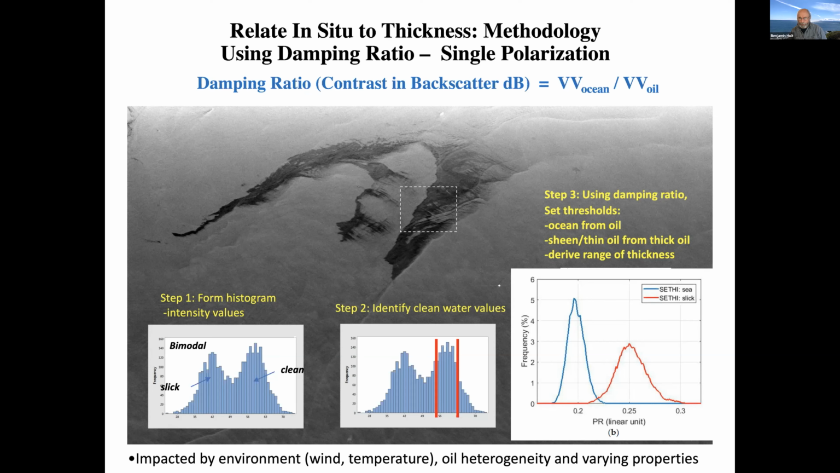But everything's different, but one thing you can say is that they all have at least one polarization. And that's where you get your best radar response over the ocean, for example. So we're taking the approach to use what we call the damping ratio, which is a contrast in the radar backscatter between the ocean and the oil.